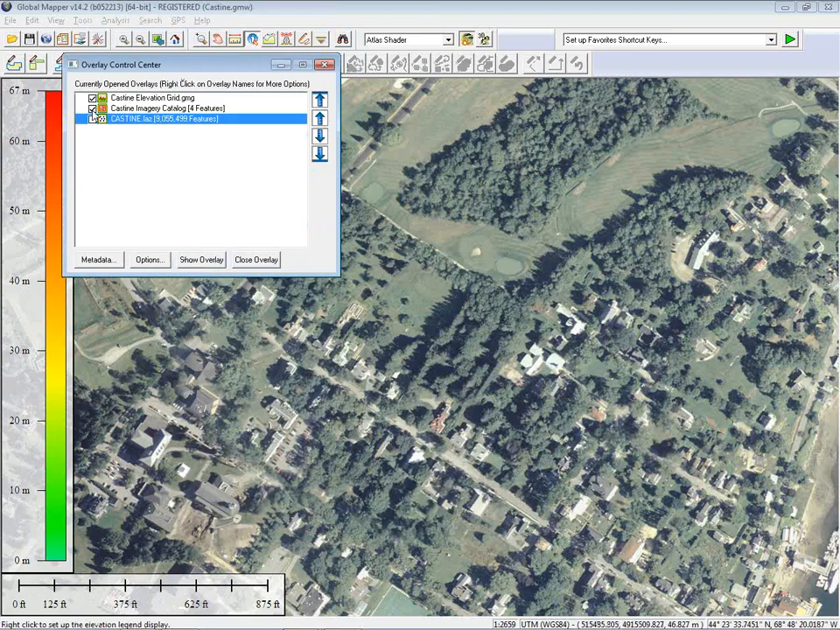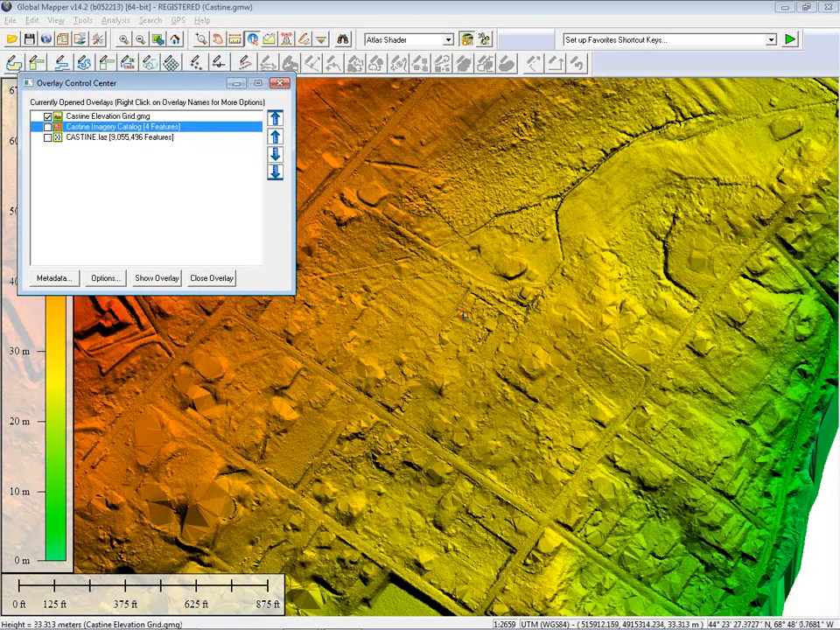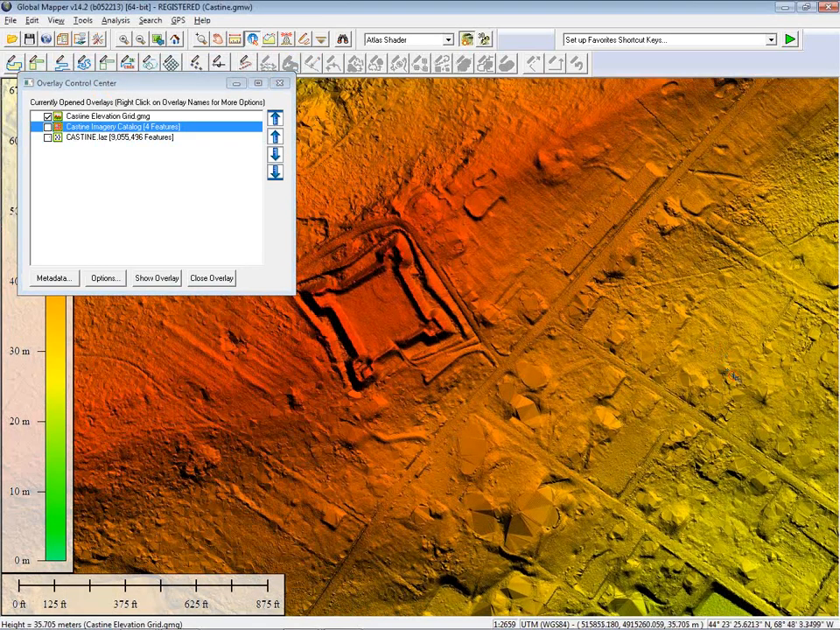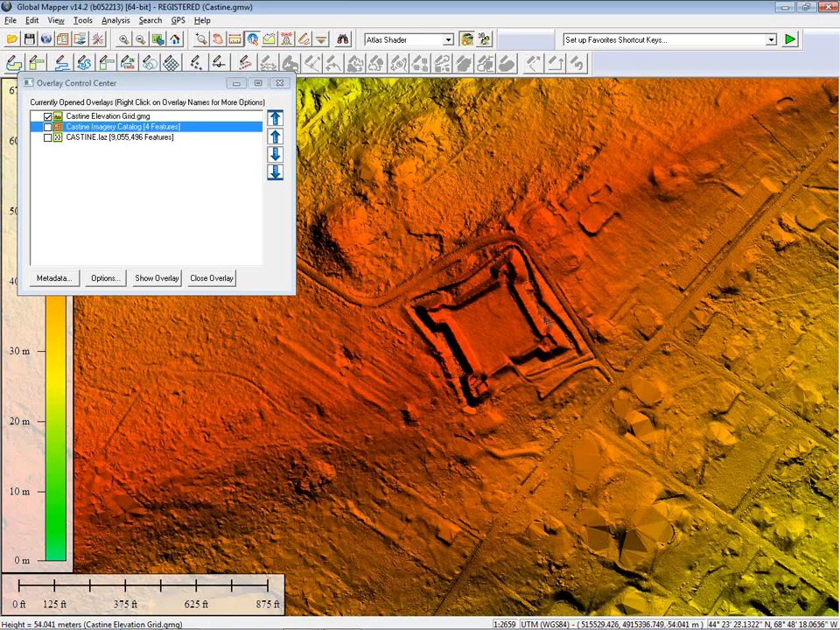In this case, I've generated an elevation surface, which I'd previously done, just again in the interest of time, and you'll see the results of that on the screen. This is a very high precision, high resolution elevation surface. Now, what you're seeing in the middle of my screen right now is a very interesting feature within the town of Castine, which is a revolutionary fort, and you can obviously see the ramparts of that fort very clearly represented in the elevation model.